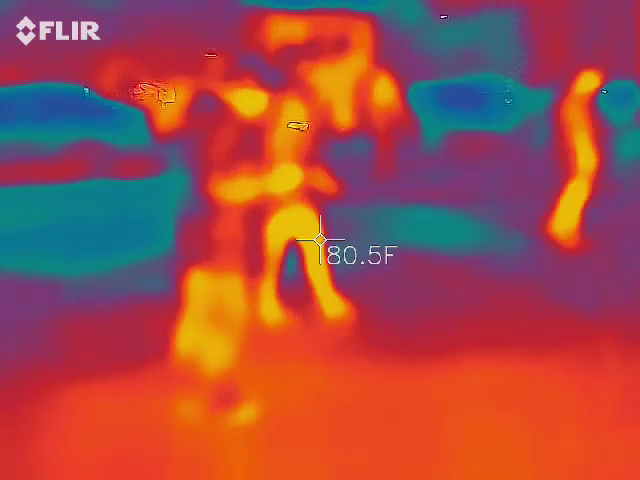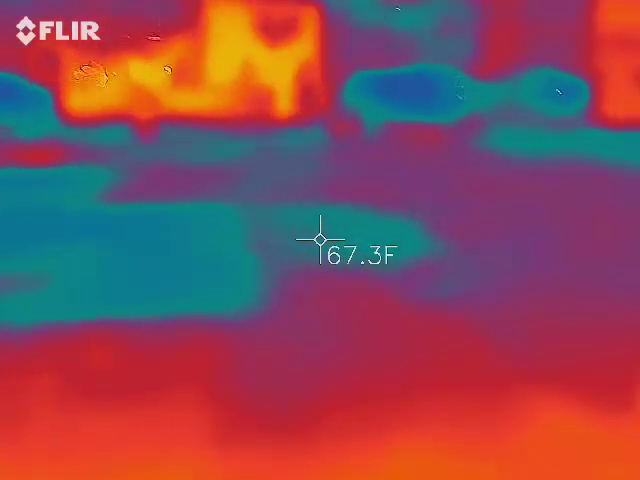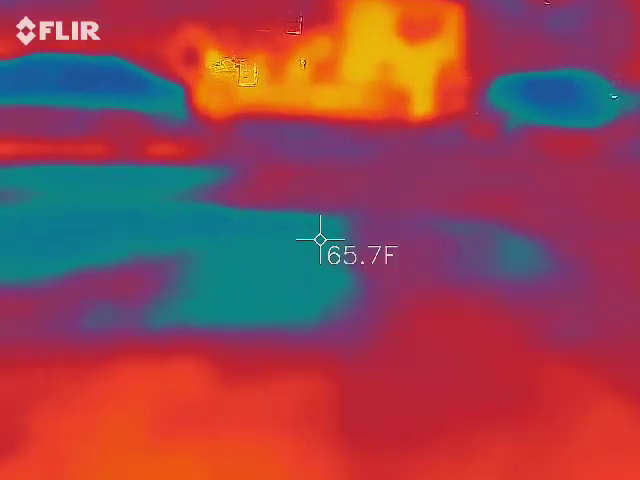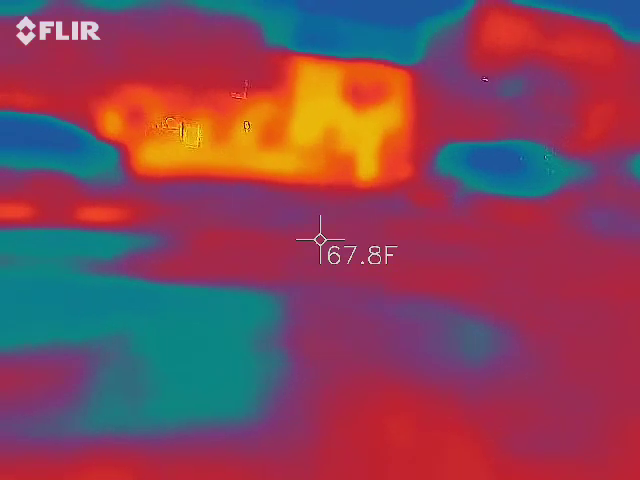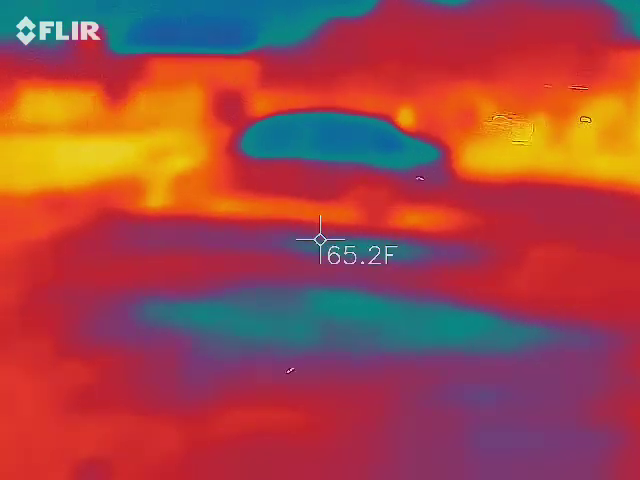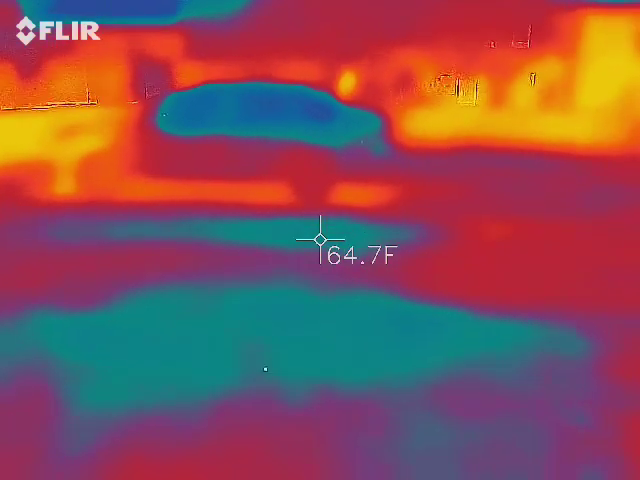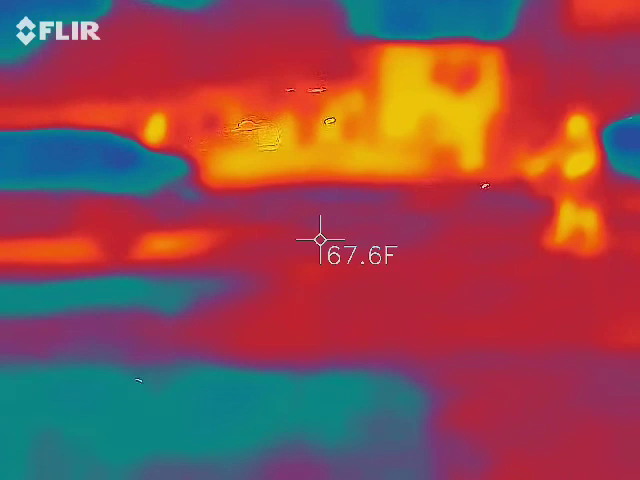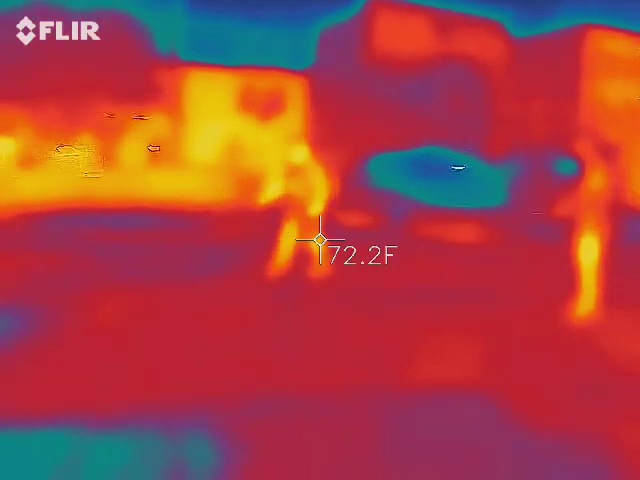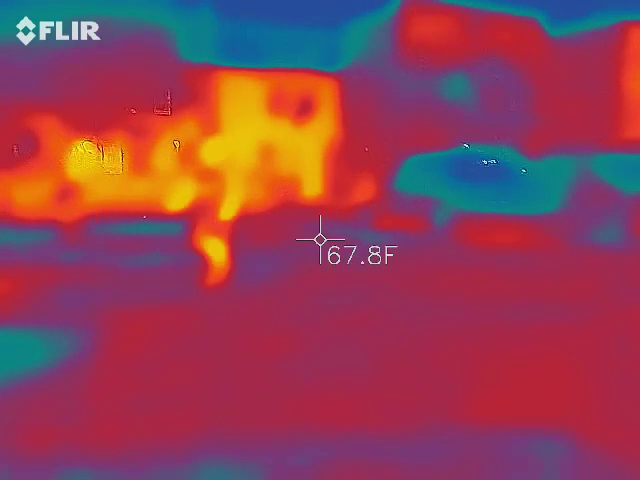Like, shoot temperatures on the ground and stuff. 68 down there. Okay. Two on the ground. 63. Any difference? You got them in your shot? 64.